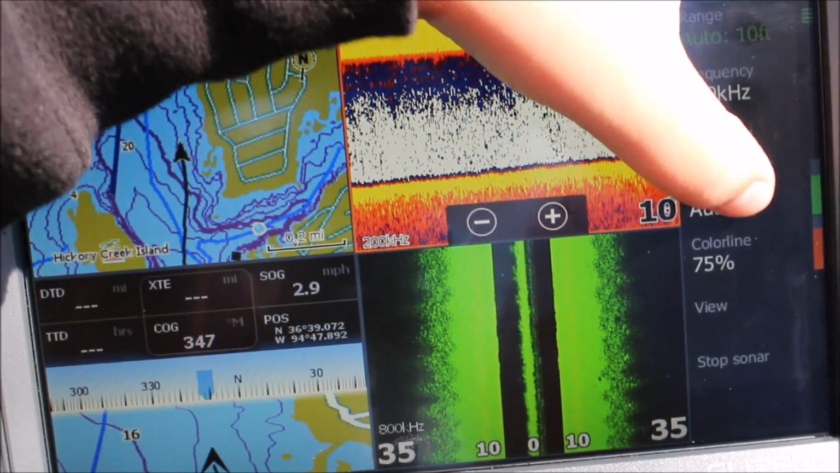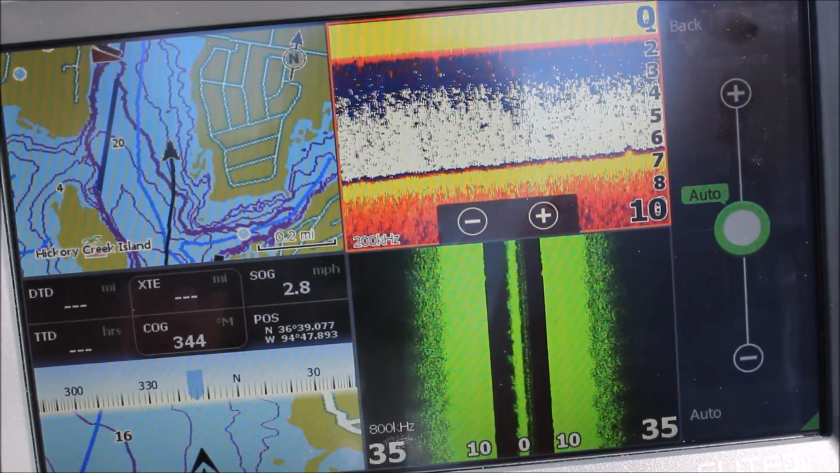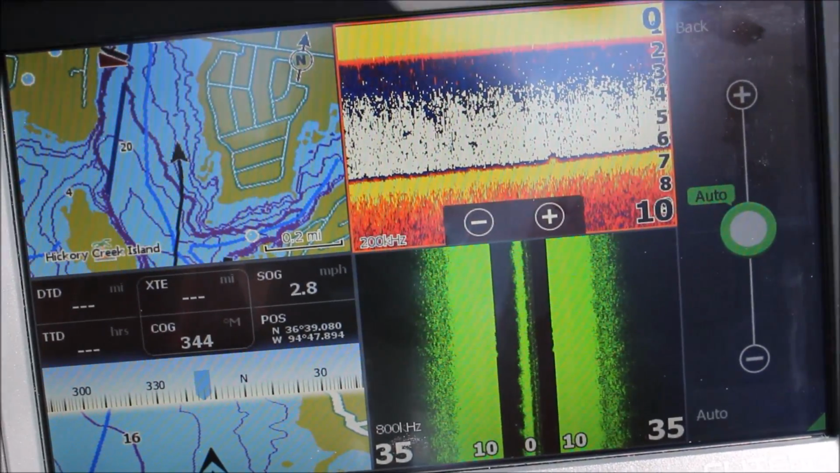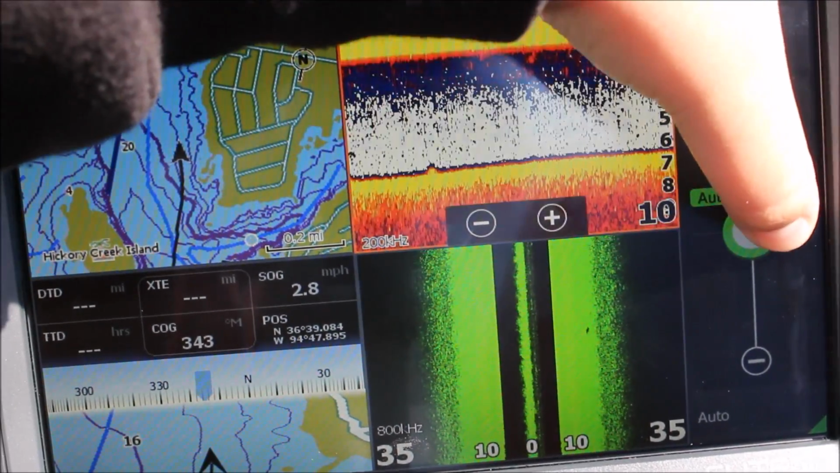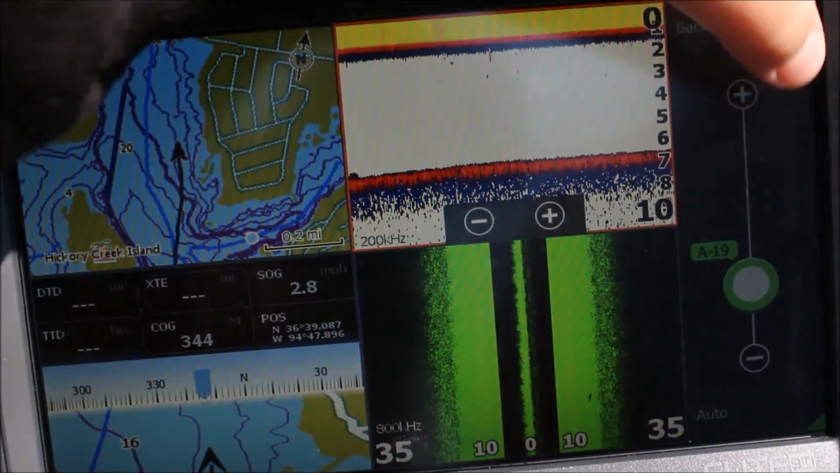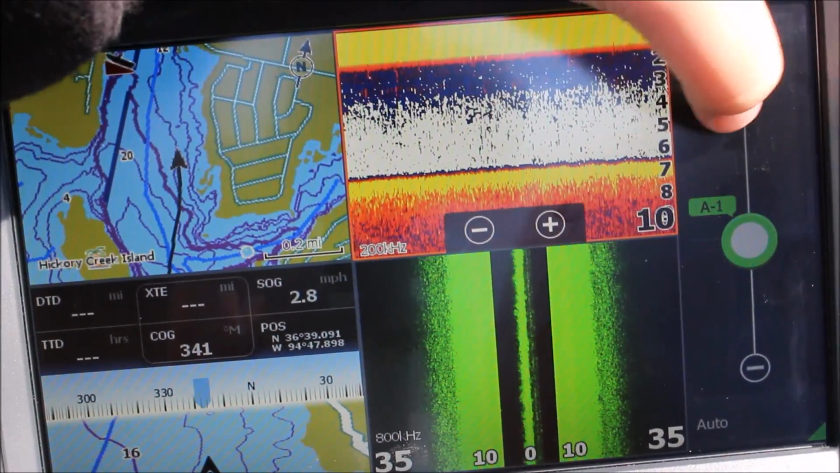And then you can change your sensitivity. We keep it on auto because frankly it's easier and you don't have to mess with it a whole lot. But if you like it to see more stuff, you just drag it up and it'll see more stuff. Personally, I don't like that. You can drag it down to where it won't see as much stuff, but we like to keep it on auto. It's just the easiest way because you don't have to mess with it a whole lot.